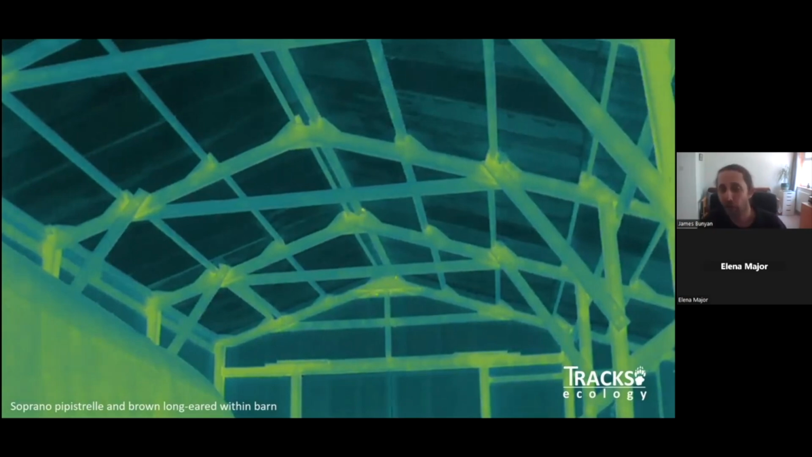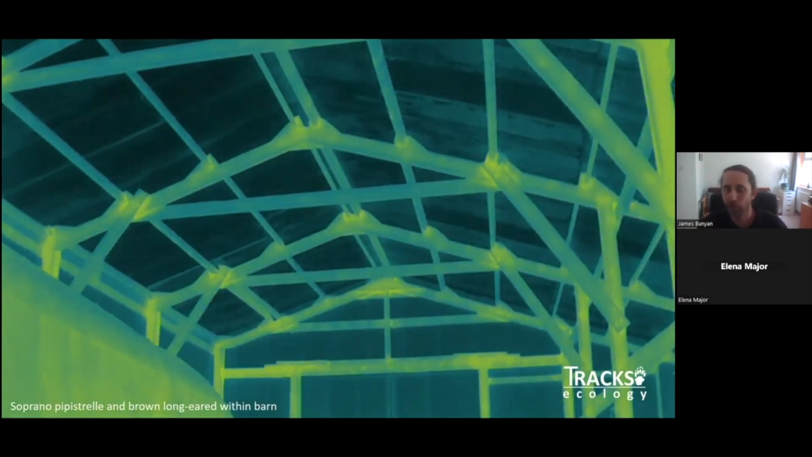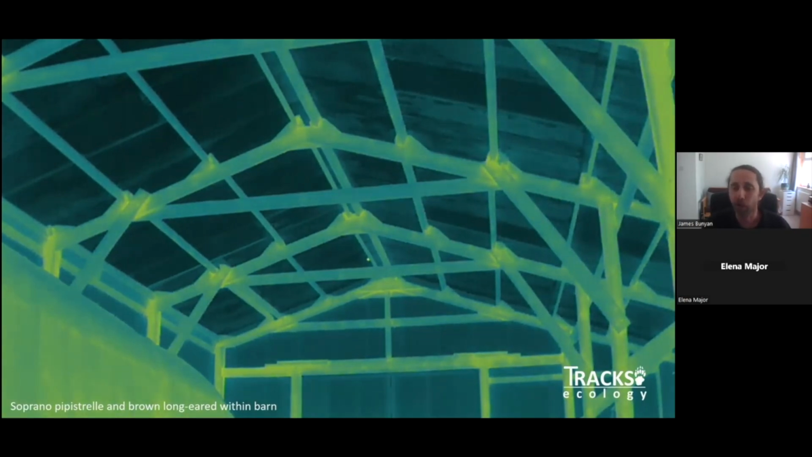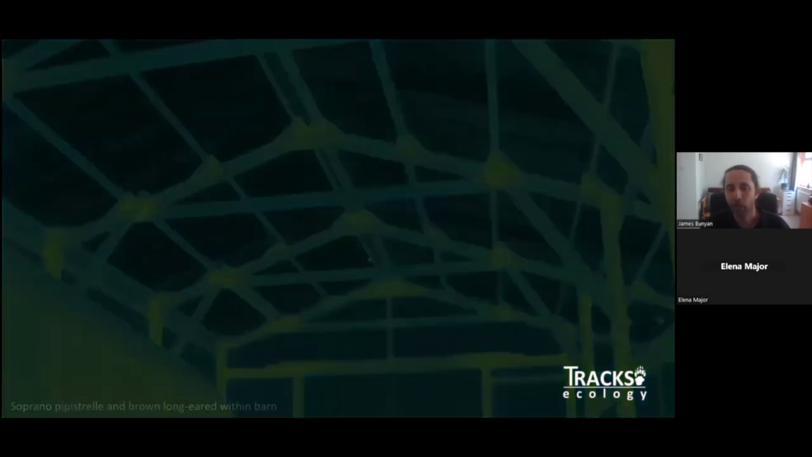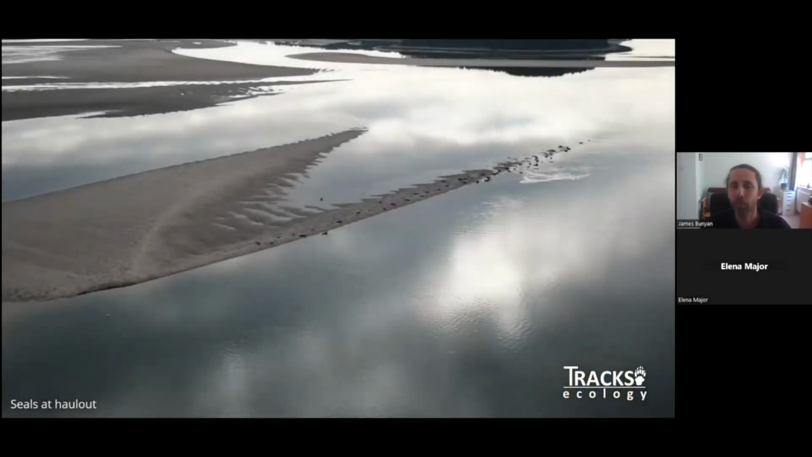So although it's not flying, it's using a drone, and it's extremely useful having that remote, so I can see the images as they come through. But increasingly, we are looking at using it for aerial imagery as well, for protected species and deer management and aspects like that. So we have done a little bit of work looking at seals.